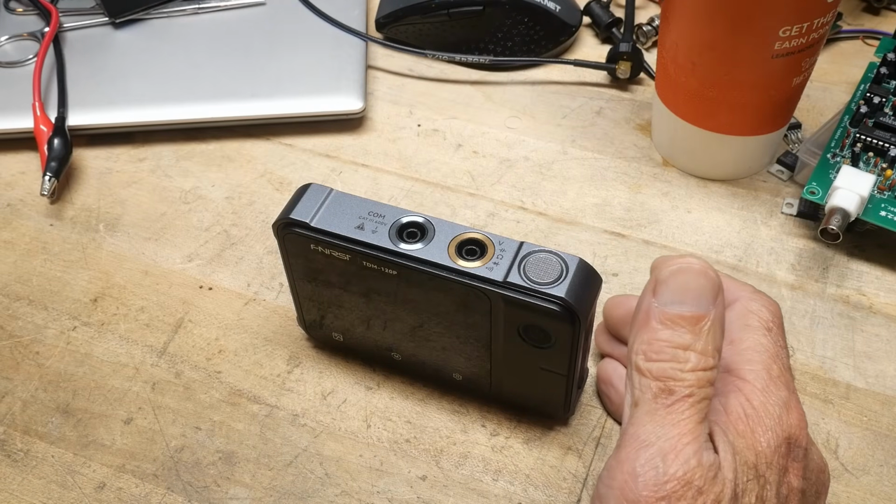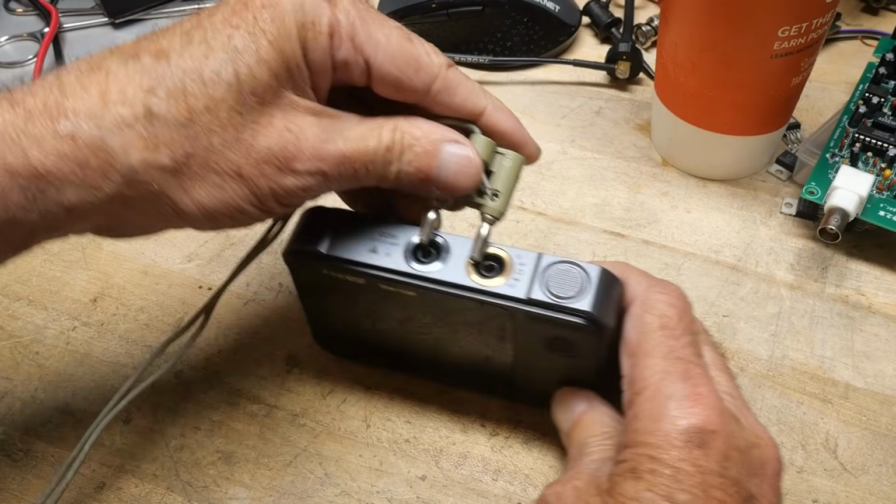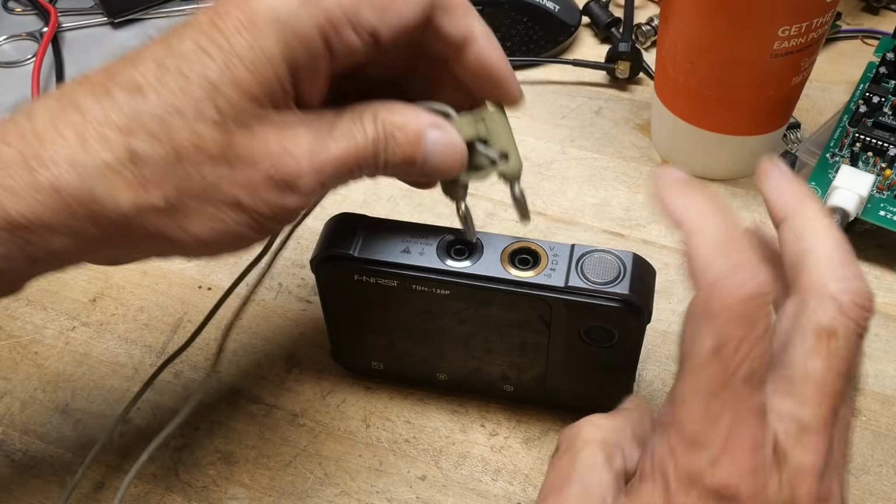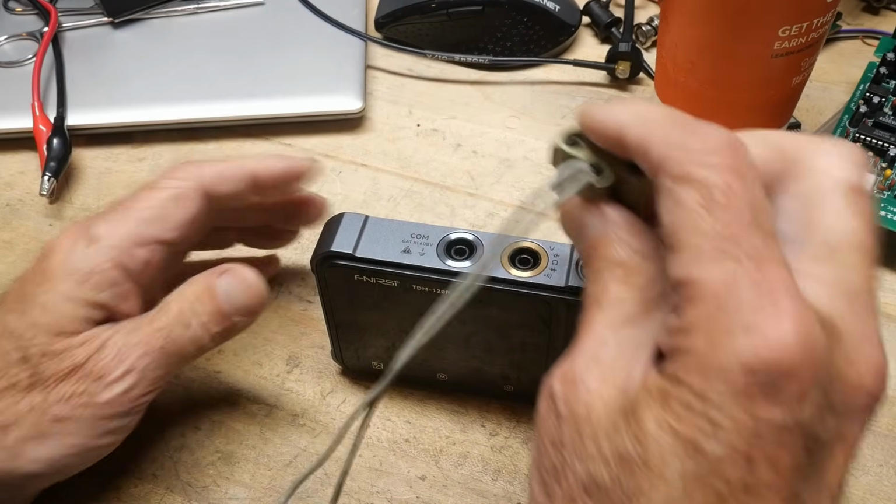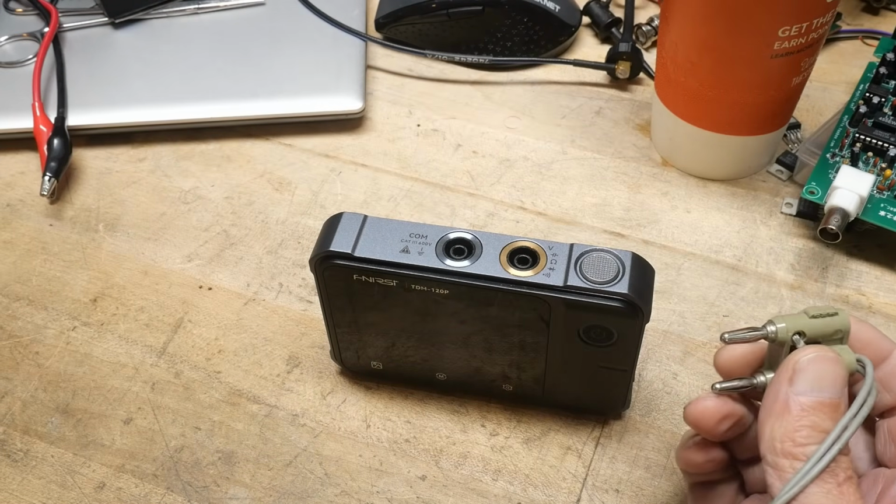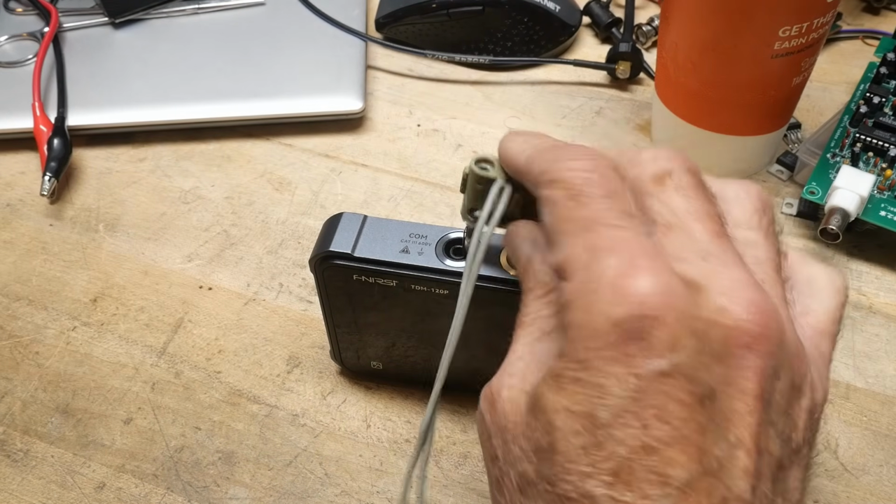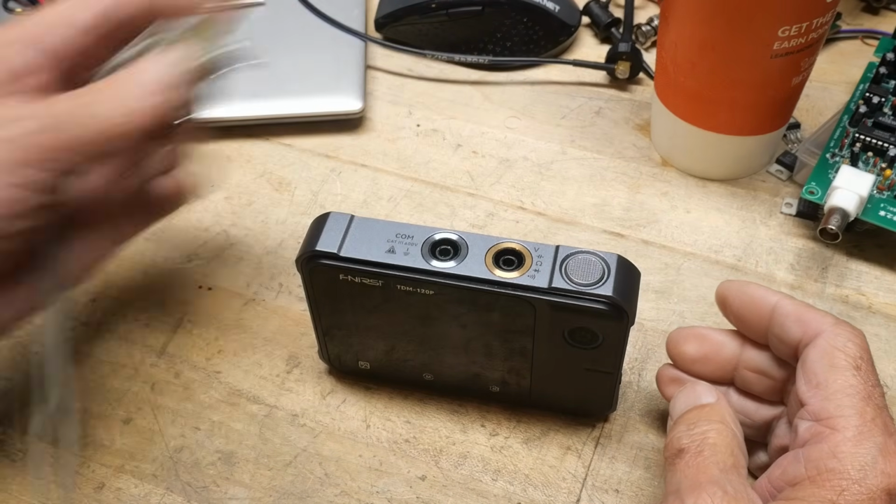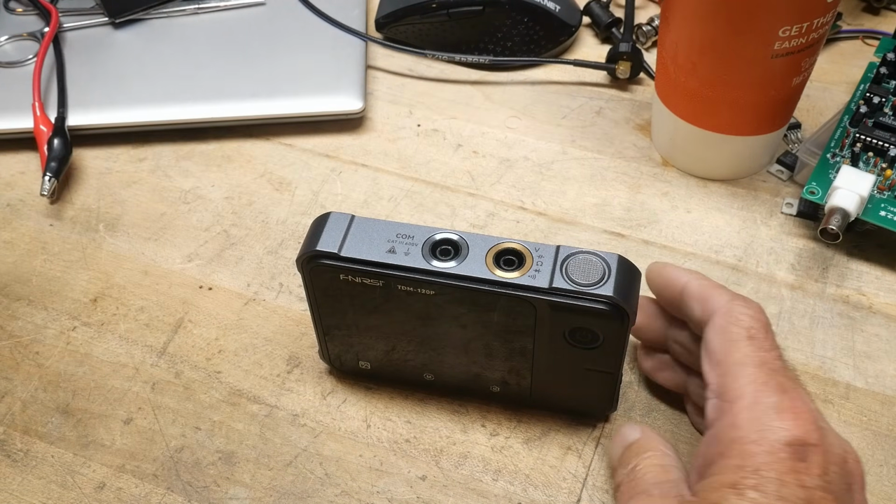Right away, I see something I don't like, and that is the spacing of these two. It doesn't look correct. Yep, they don't fit a standard BNC space. This is a big fail. Come on, guys. Every single multimeter known to man has the correct spacing. This is the incorrect spacing. Do not do this. Do not do that. Okay.